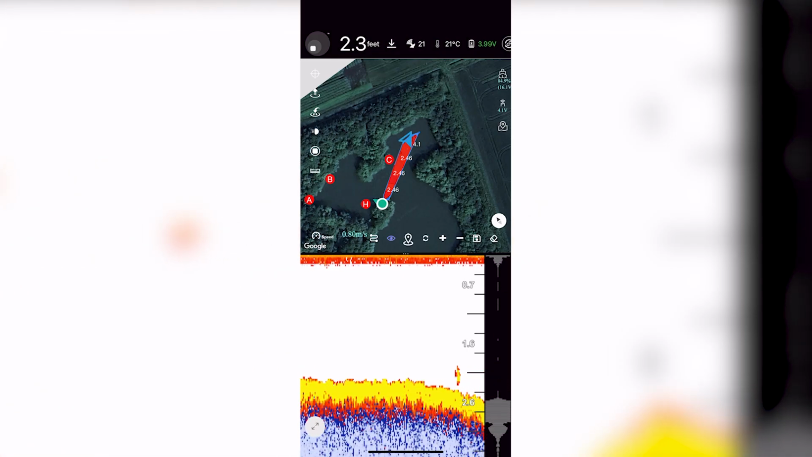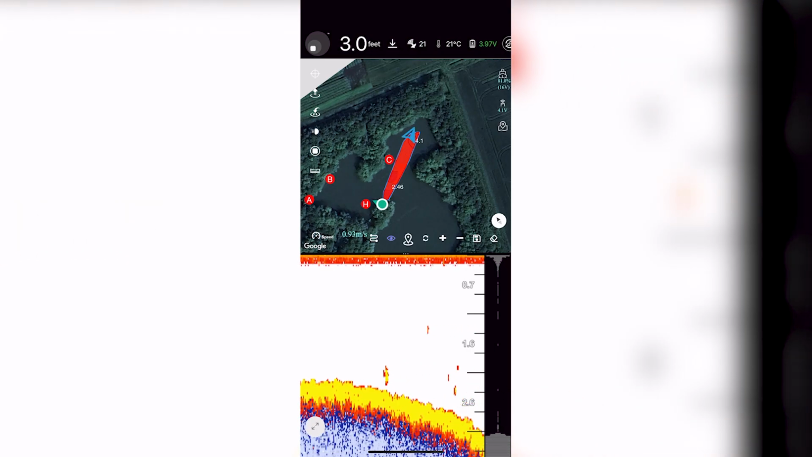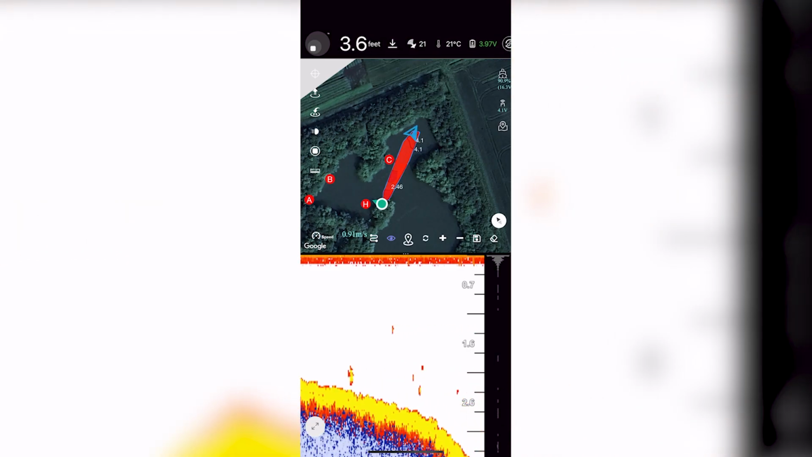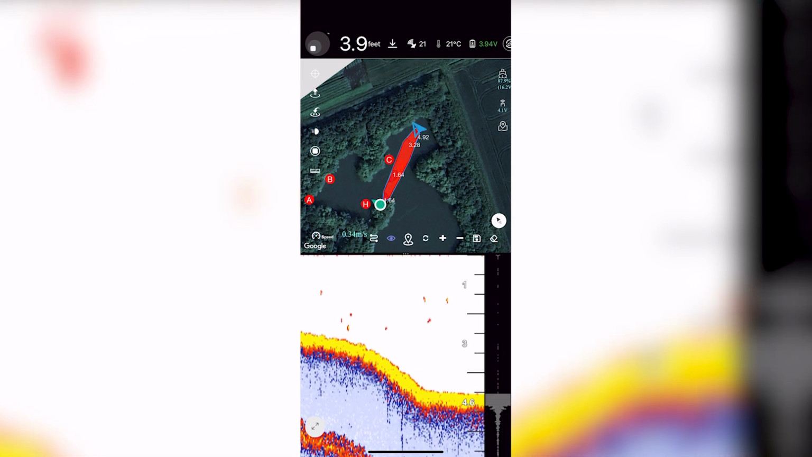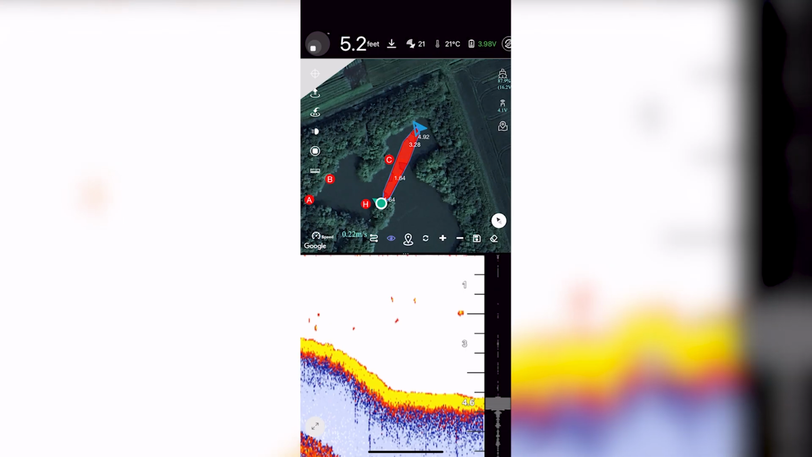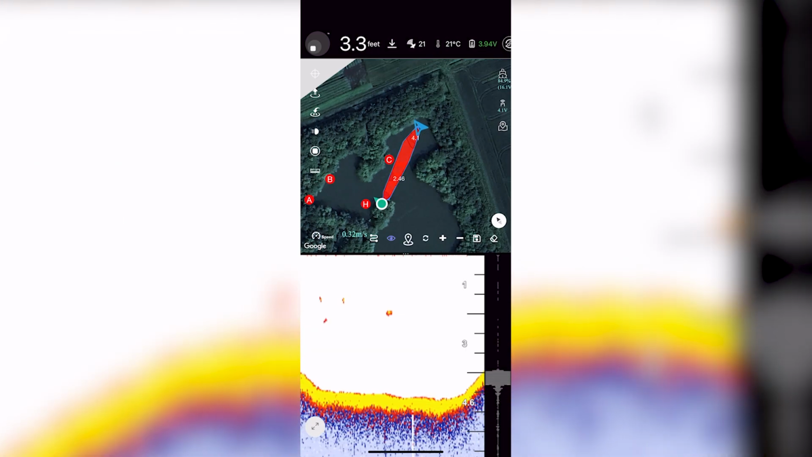And as you can see, we're in 2.6 feet of water, going down to 3 feet, now 3.9 feet, and still going down at that. And as you can see now, it's coming back up.